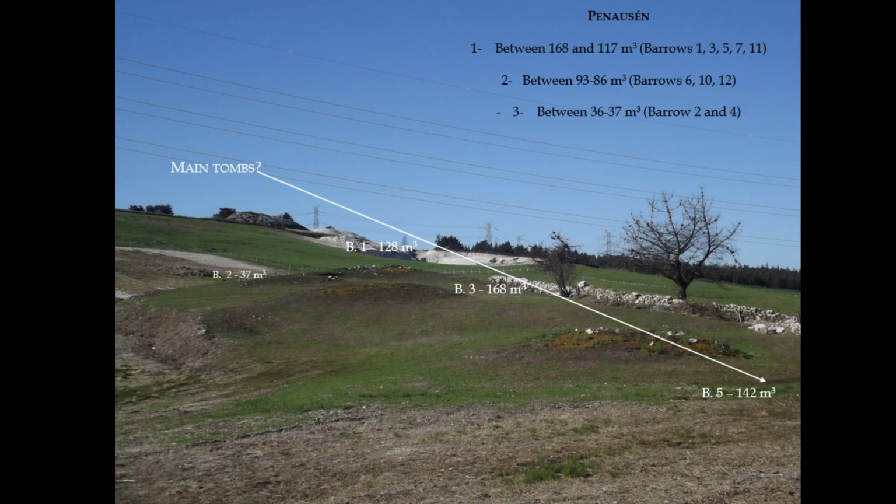In the middle of these big structures, two secondary tombs were built: barrow number 2 in close connection with number 1, and barrow number 4 linked perhaps with number 5.